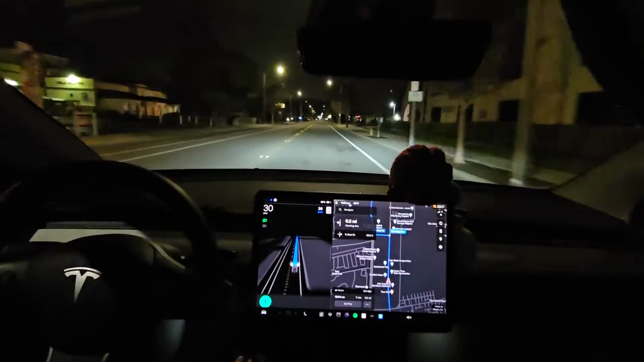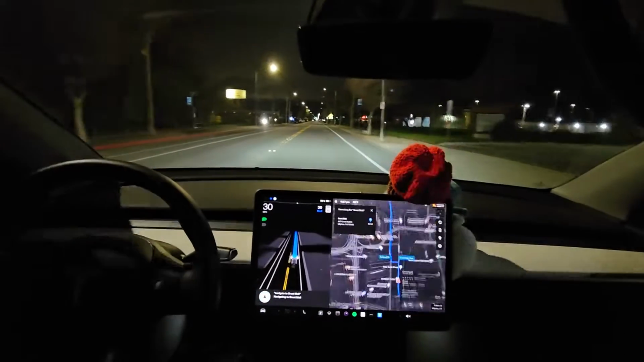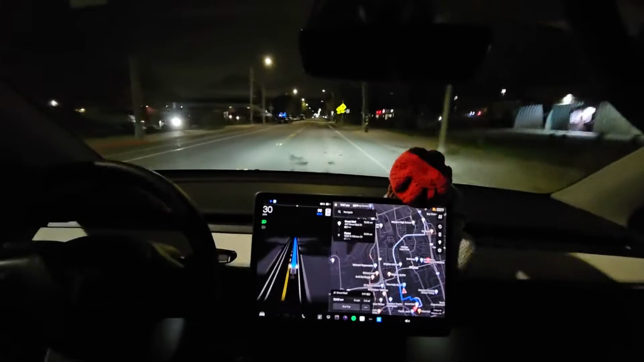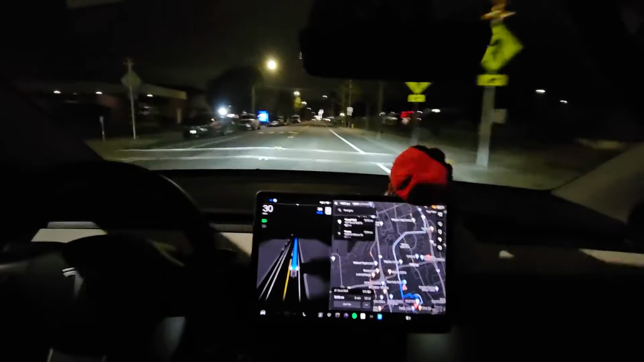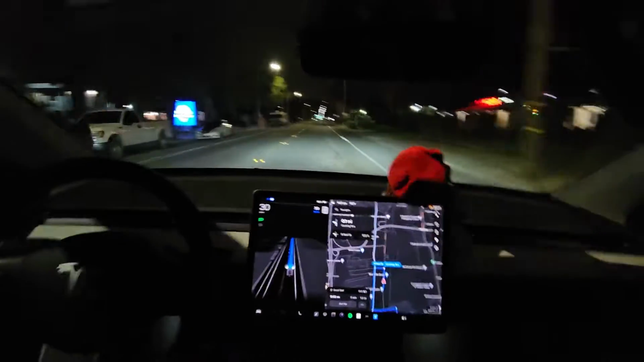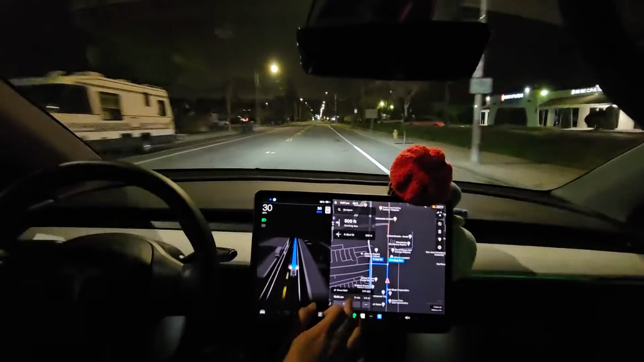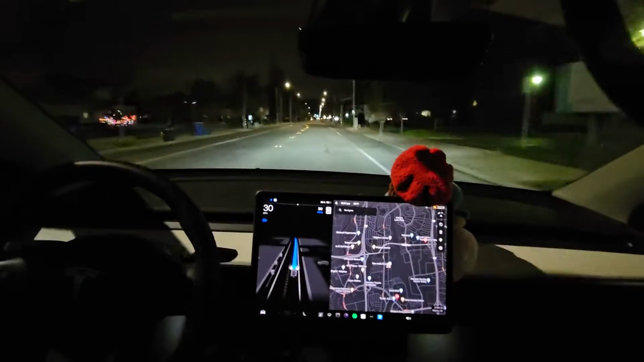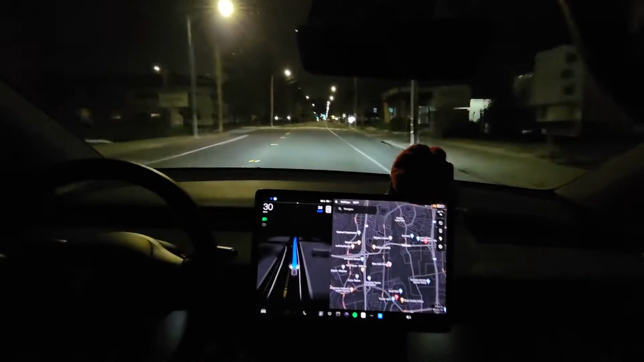Anyways, navigate to Great Mall. In 1,000 feet, turn left onto Corning Avenue. Is there a U-turn anywhere here? Let's see. There's no U-turns here. I need to find a street where there's an actual U-turn. There's a cat that just ran across. I don't think it saw that, but it was pretty far. Okay, no, I don't want to do that. I'm going to just let it go in a straight line. So I end the navigation and I'm going to let it go in a straight line. I want to find a place where I can do a U-turn.